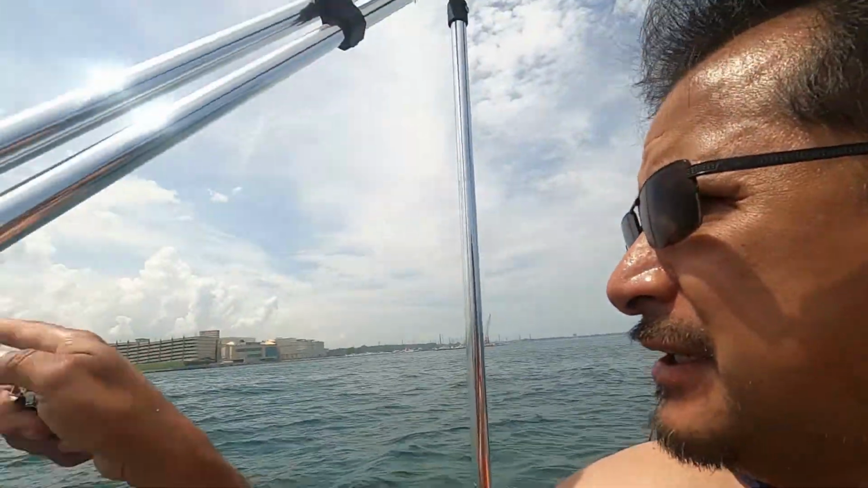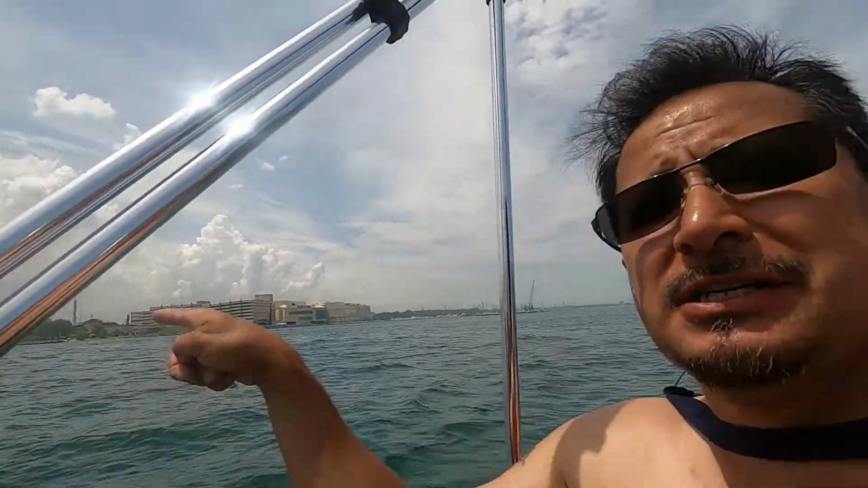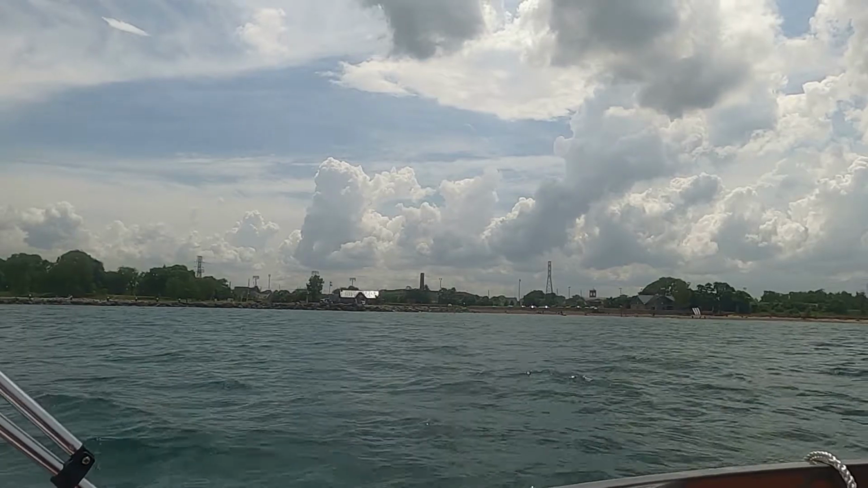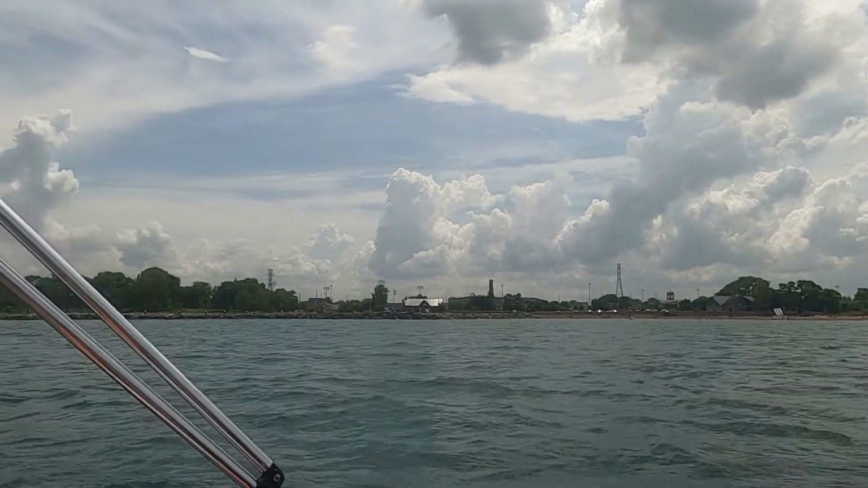But look at this beach over here. The only person on this beach is the lifeguard. That's the best guy they could get. But that's all Wahala Beach over there.